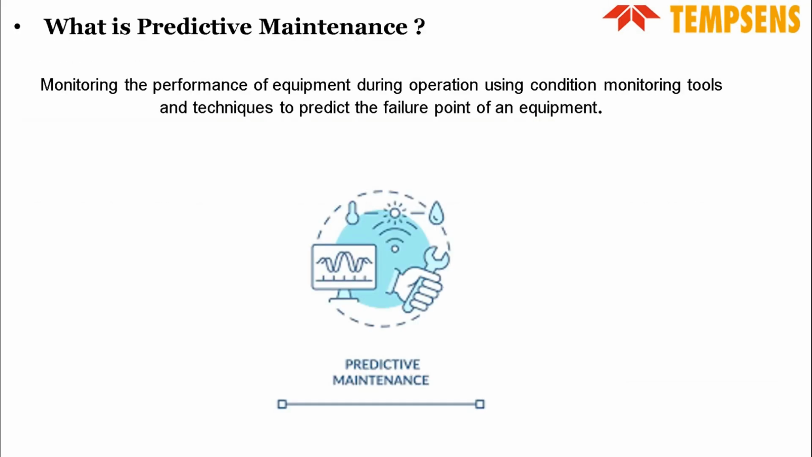Before jumping into the importance of predictive maintenance using thermal imaging, we will first try to understand what predictive maintenance is. Predictive maintenance is basically monitoring the performance of equipment during operation using condition monitoring tools and techniques to predict the failure point of an equipment. The performance of equipment can be monitored by tracking a particular parameter like temperature, vibration, ultrasound. By monitoring it continuously, you will understand or pinpoint exactly where the failure starts in a machine.